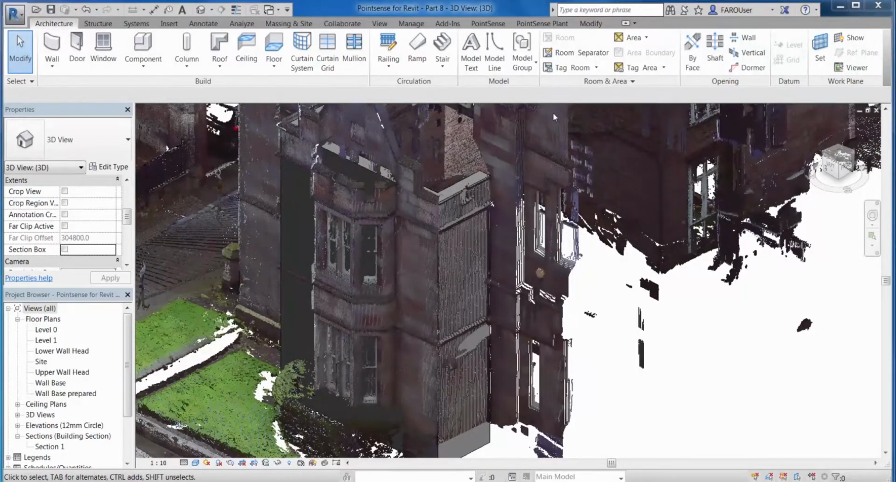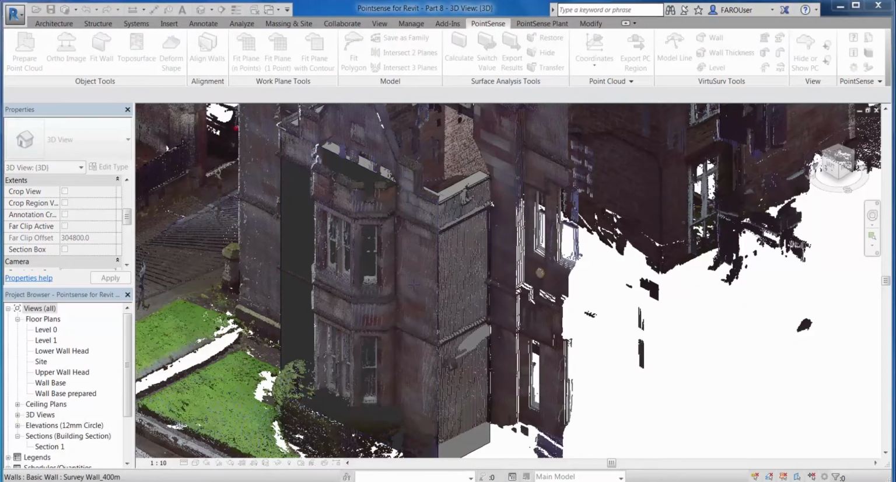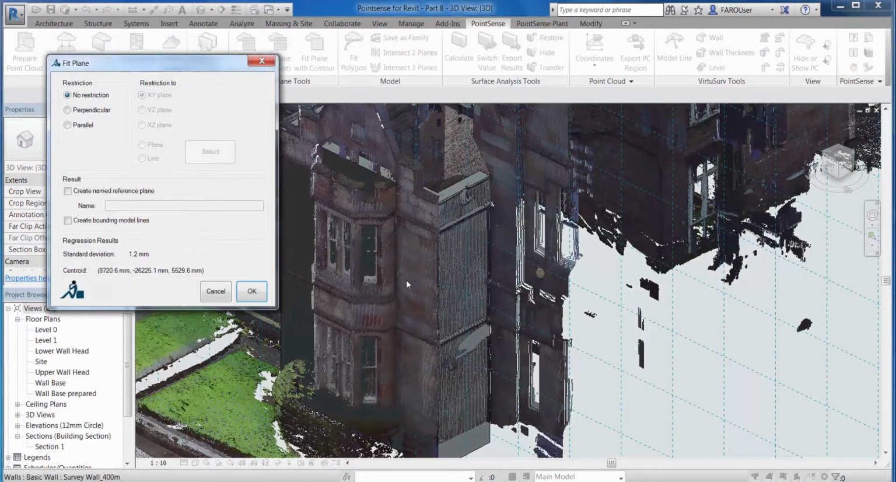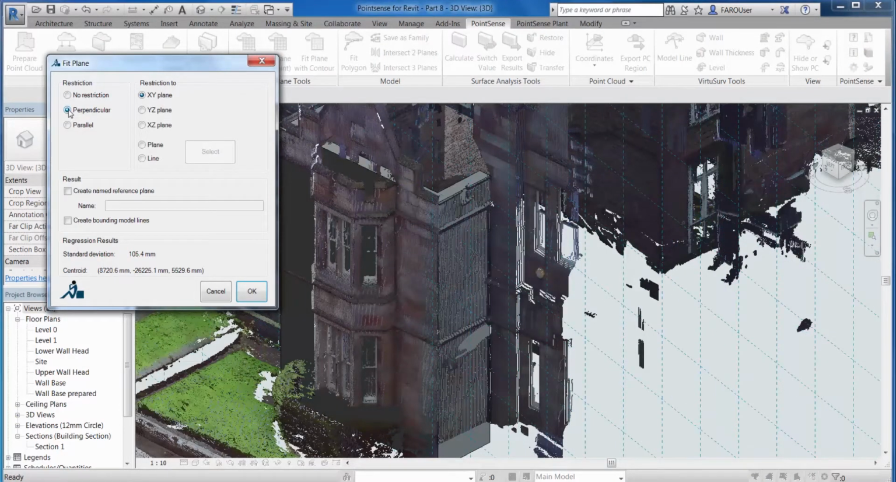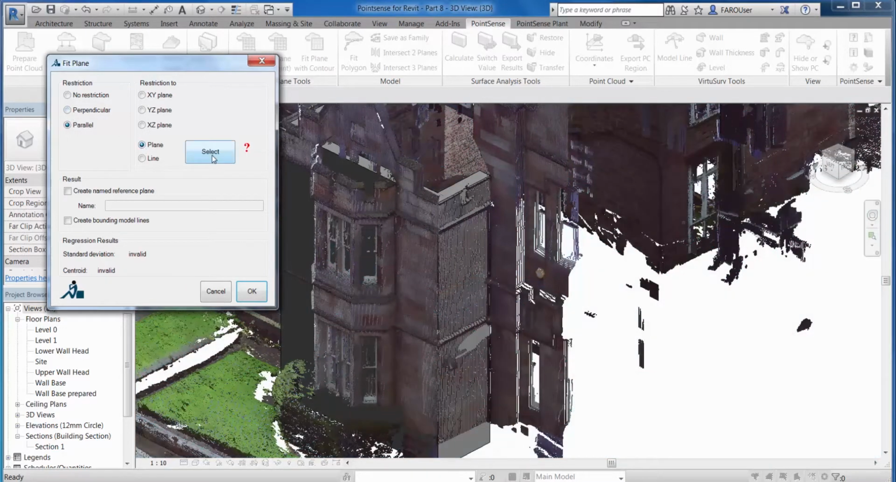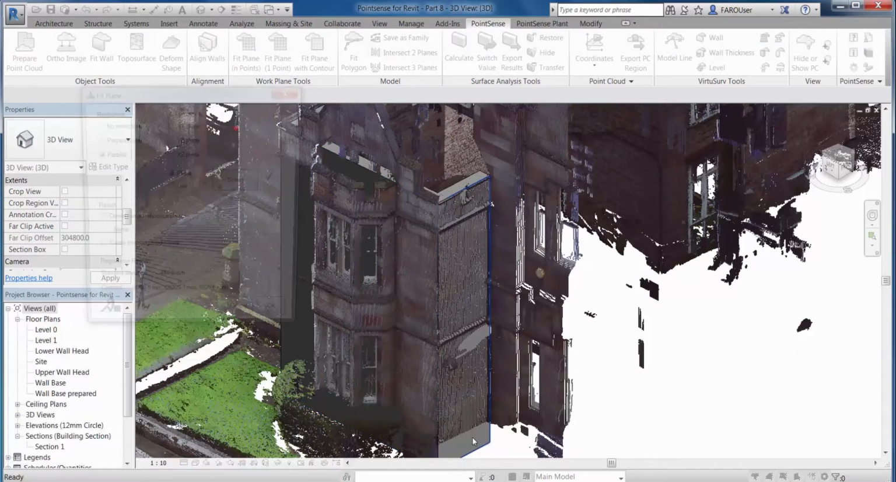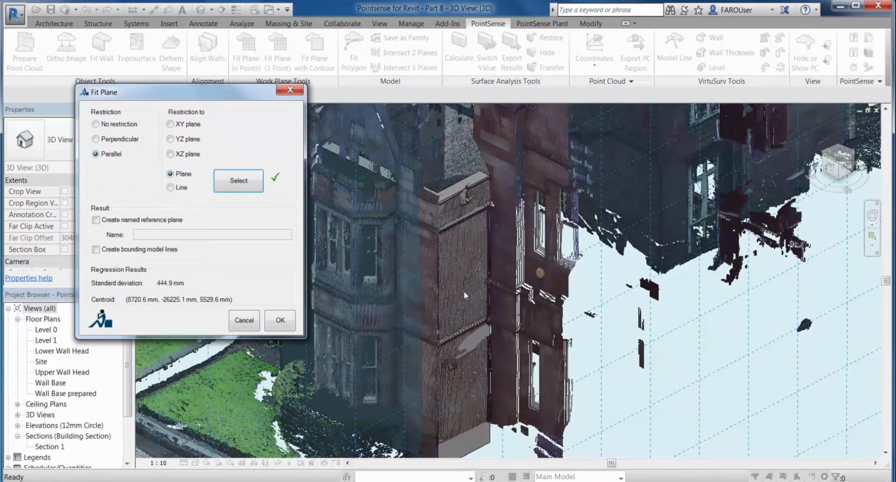So the first thing we're going to do now is go to the Point Sensor ribbon and use the Fit Plane with 1 point command, and we're going to select a point on the wall where we want to create the new profile. I can then fit this plane to a perpendicular or parallel axis to this point, or change the X, Y, YZ or XZ directions, but we're going to pick a wall face. I'm just going to pick this face here, and we're going to create a plane that's parallel to this wall face at that particular point.